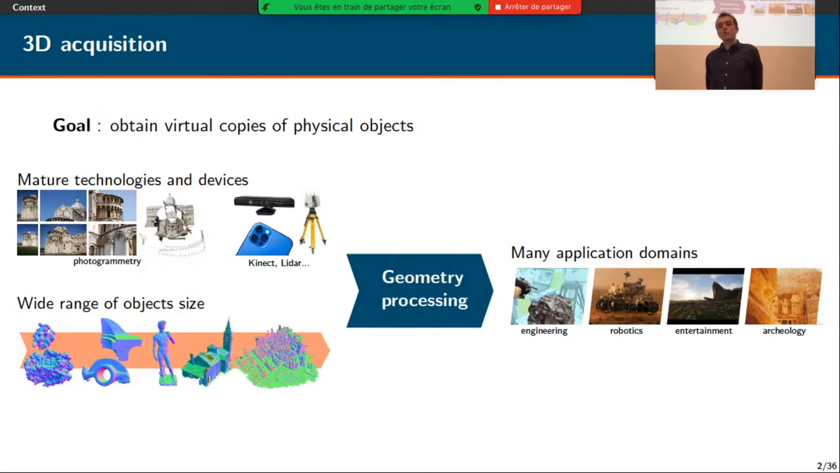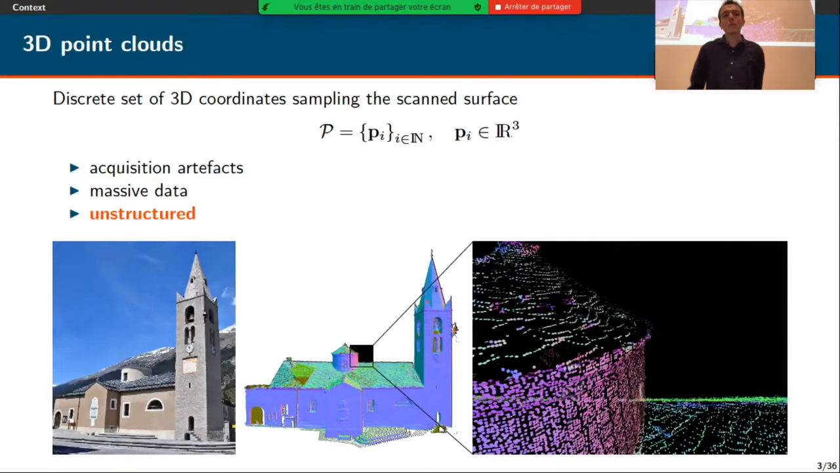And between the acquisition and the applications, there is the geometry processing pipeline that transforms the raw acquired data into usable 3D models. So my thesis takes place at the early stage of this geometry processing pipeline, where we have to deal with 3D point clouds. So 3D point clouds are defined by a discrete set of 3D coordinates that sample the surface of the object that is being scanned, as we can see on the bottom with this chart.